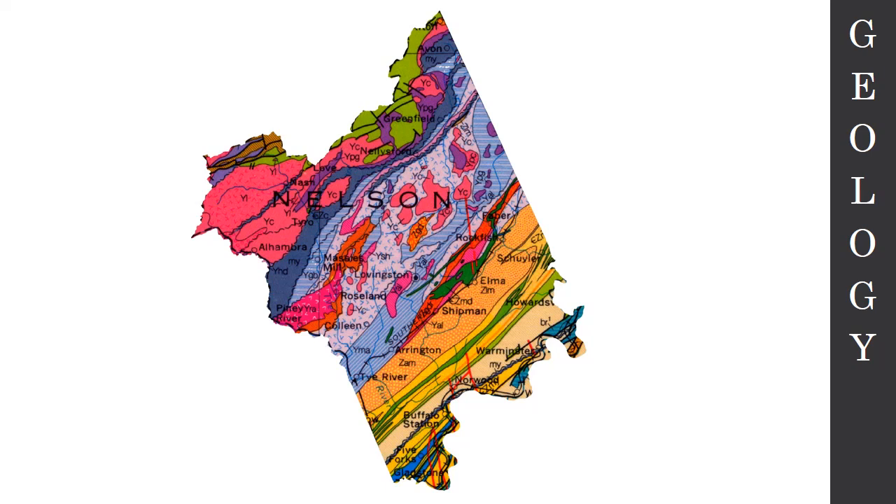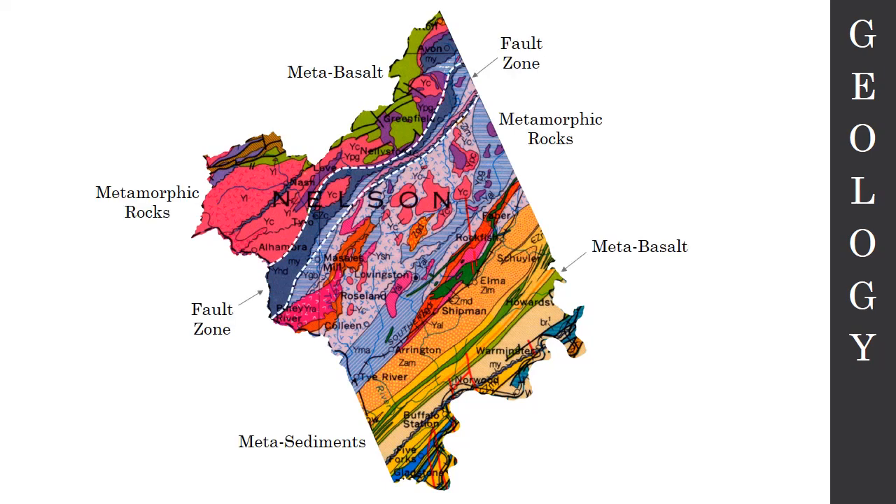Each one of these colors represents a different geologic unit at the Earth's surface. So someone has mapped these geologic units at the Earth's surface. I'm going to walk you through really simply the geology that is in Nelson County.